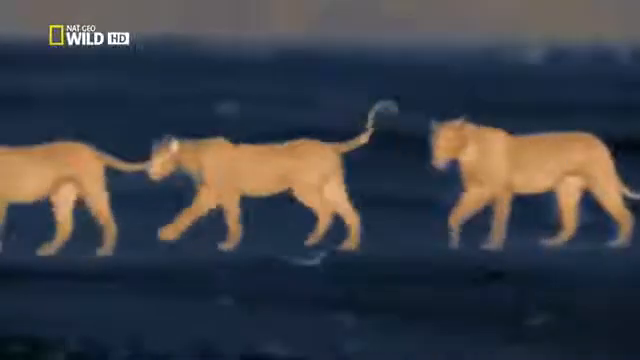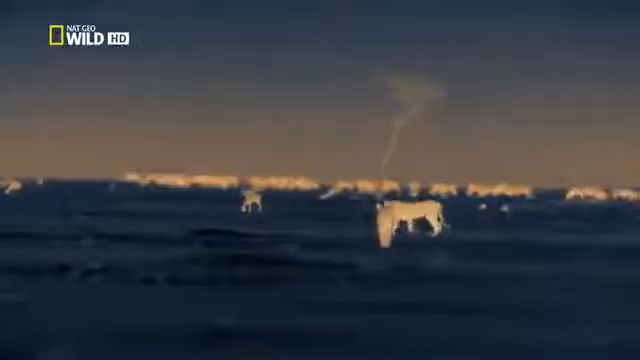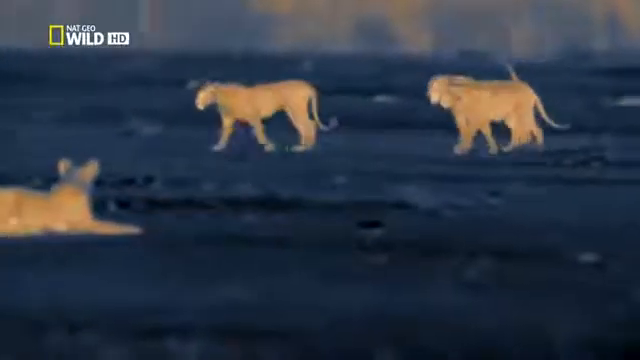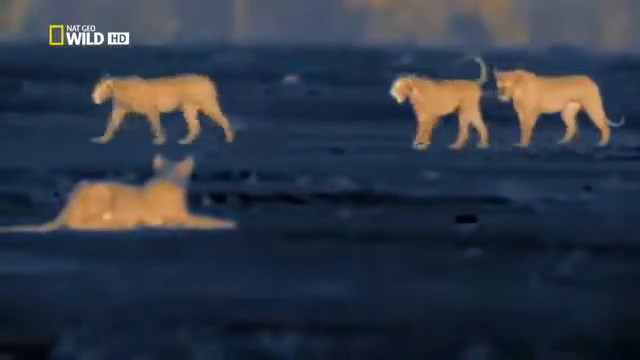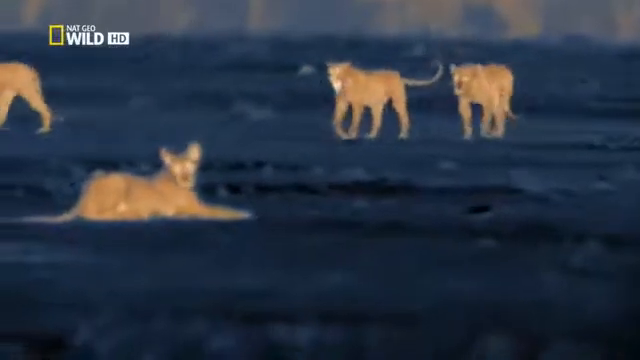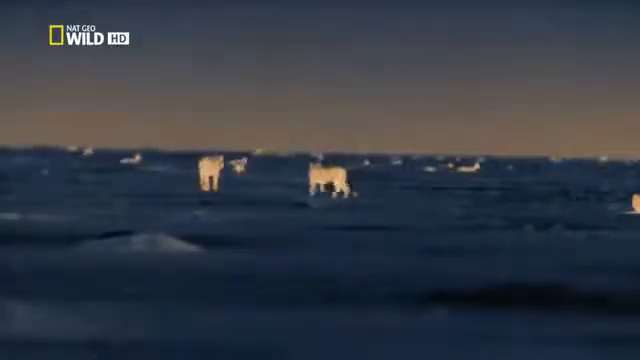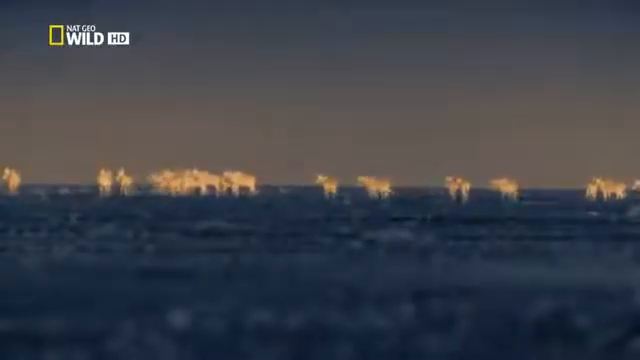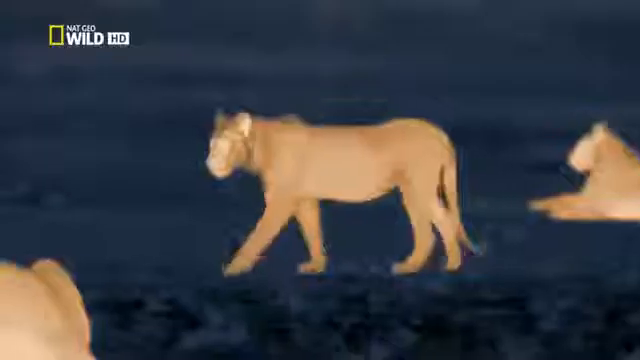14 months old, they already look adult. But can they hunt? Mom hangs back, perhaps hoping they'll get their own dinner for once. The sound of a herd of wildebeest attracts the cubs.